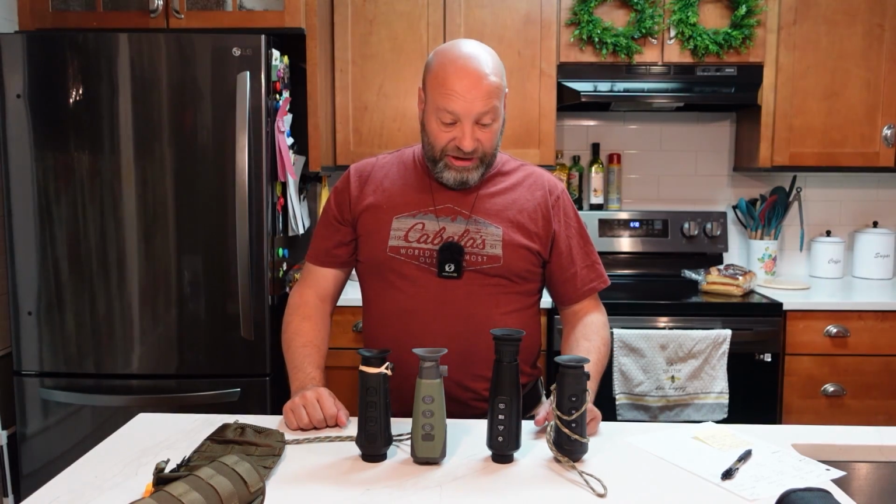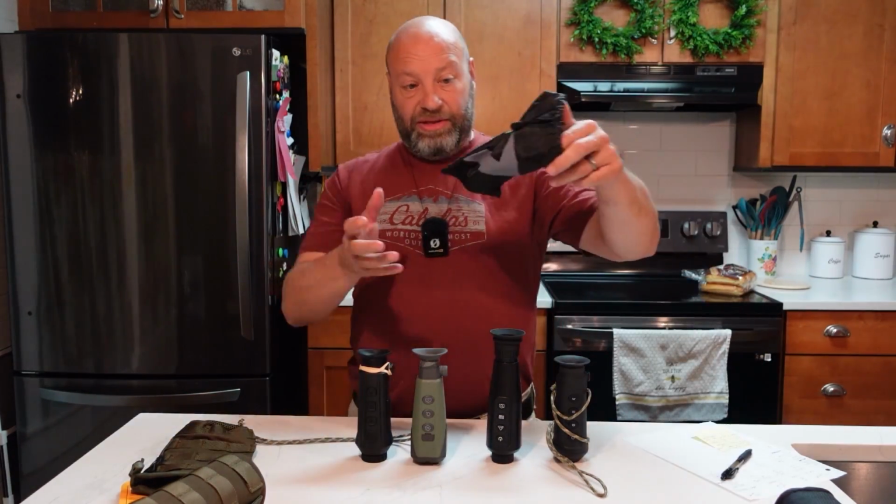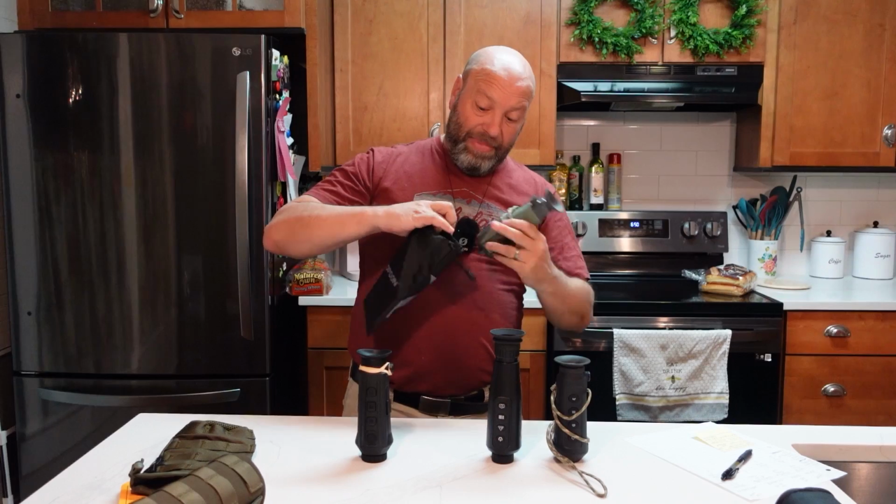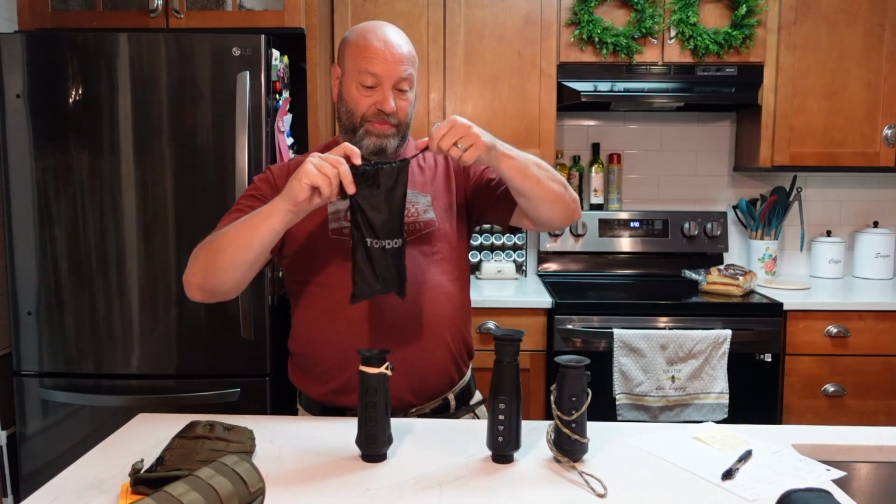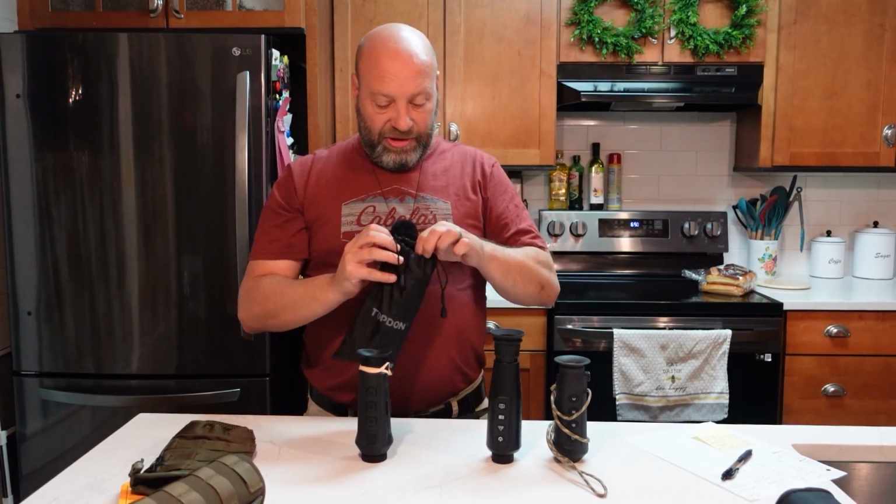So that's the setup. Now, each of these, when I carry them, they do usually come with their own case. Like here's a case that the Topdon came in, something sweet and easy. And this one I leave in my truck a lot, or I have been. Again, we'll see how that goes now that I got these other ones too. But this just drops right in there like that. I seal it right up and I'll throw it in a cup holder. Works perfect. Okay, so you have cases that these work in.